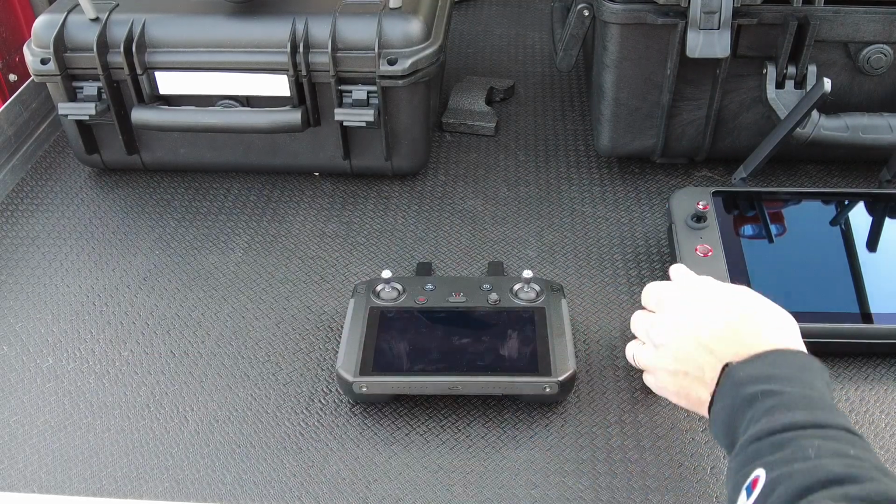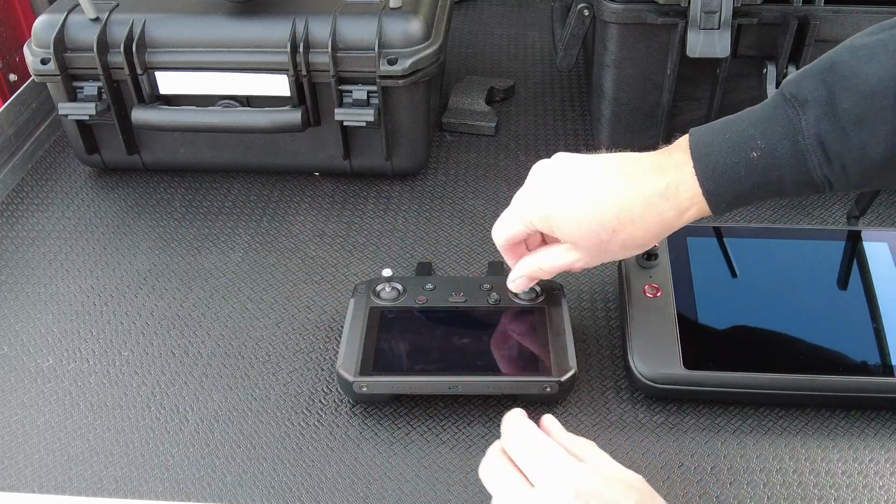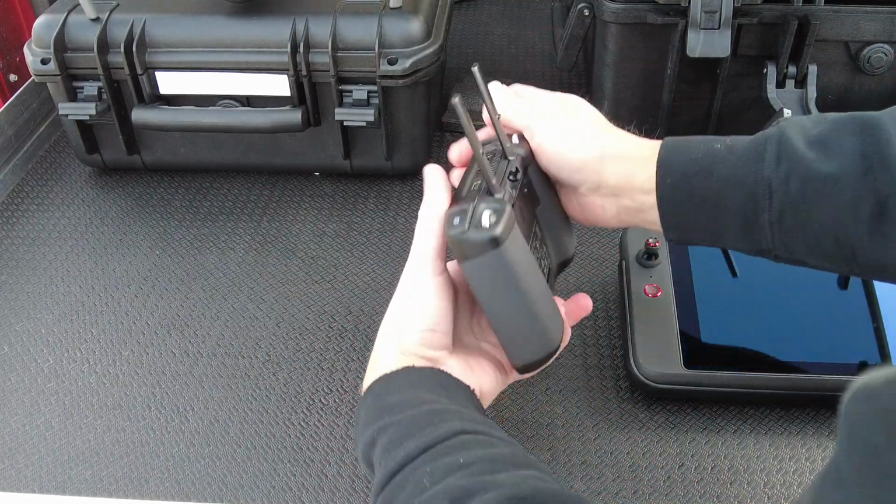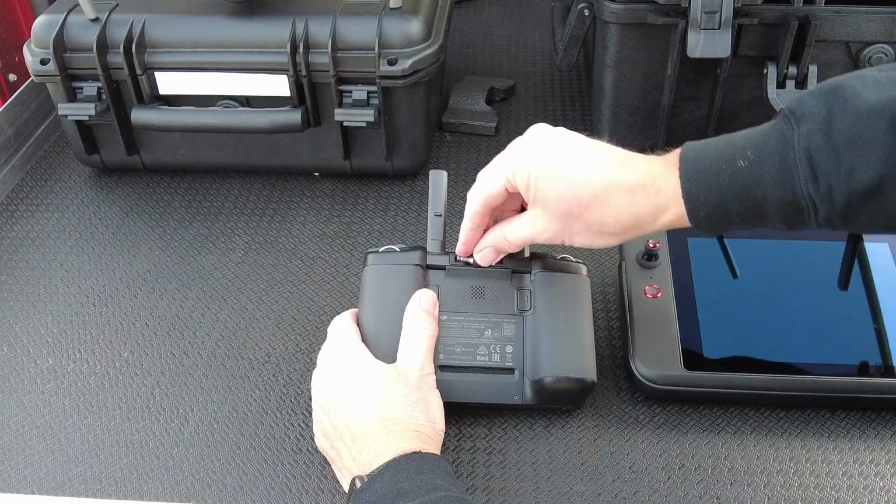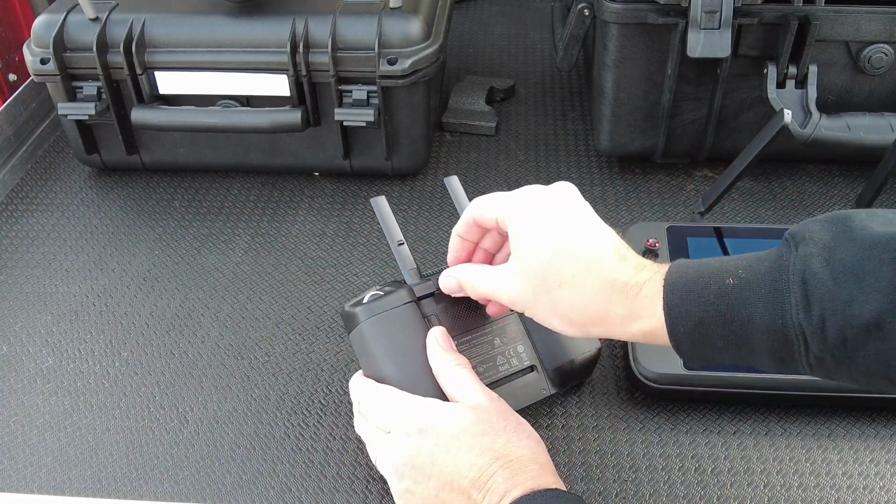The sticks on both of these are removable. You just simply unscrew them. On DJI's remote, you can actually just tuck the screws right into the back. They do give you an extra set inside of your kit.